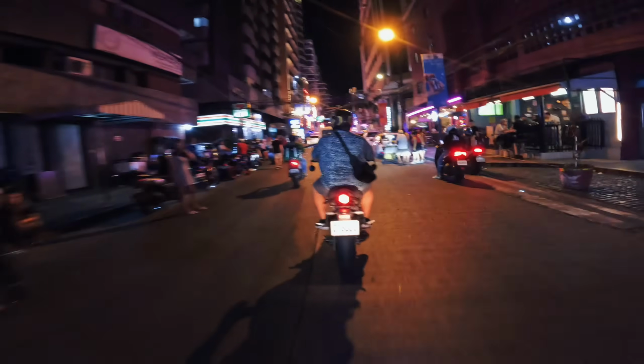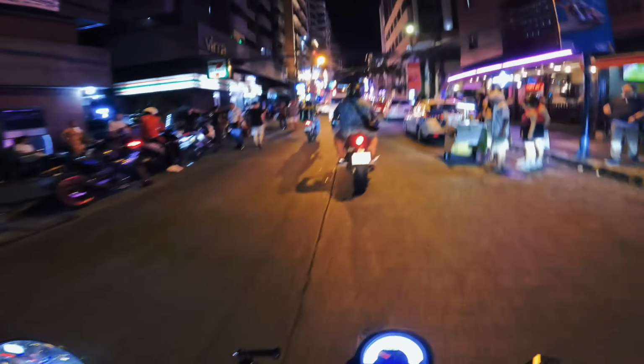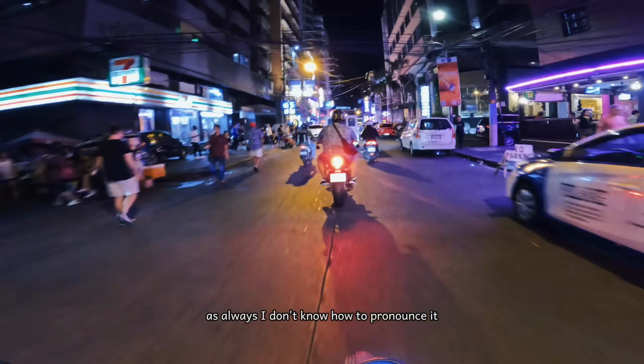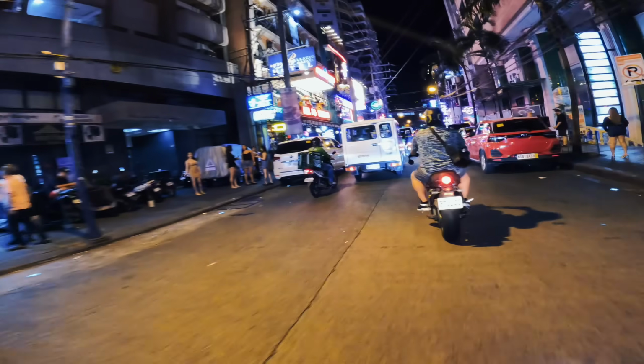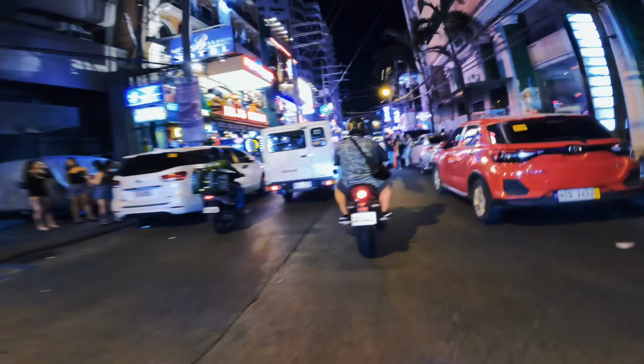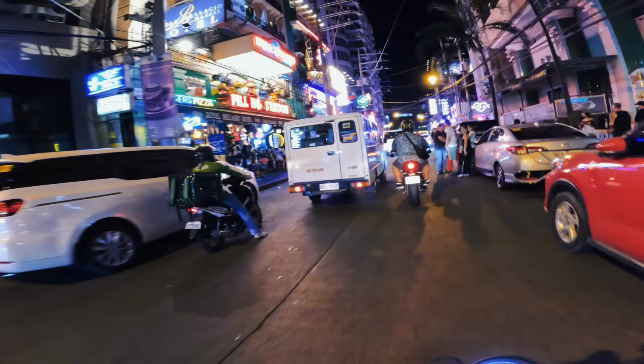Poblacion. As always, I don't know how to pronounce it, but looks like it's like the main bar street, bar hopping street.